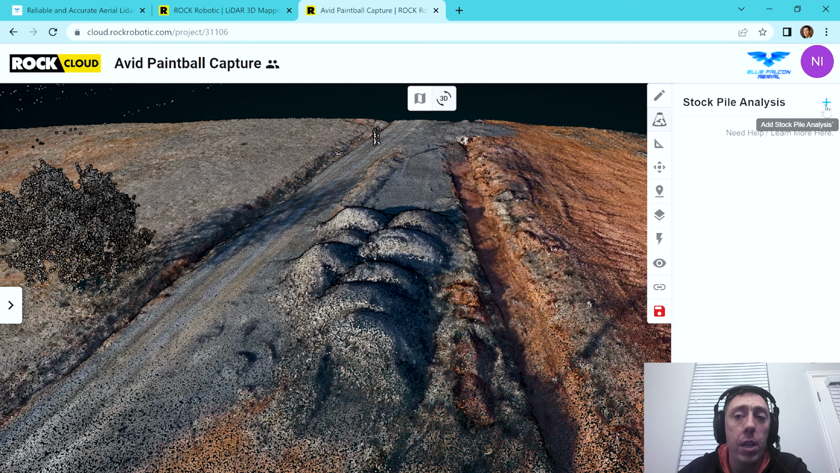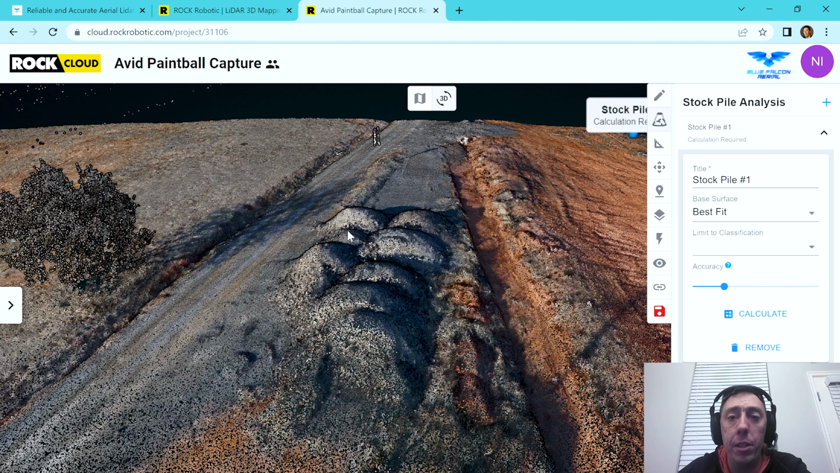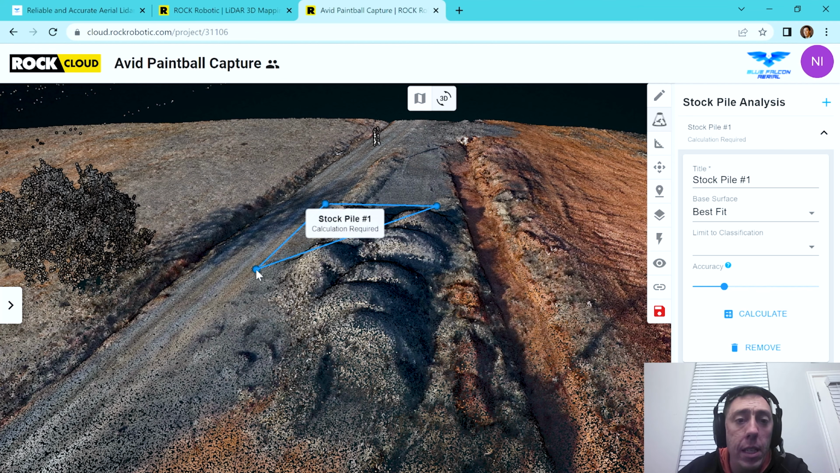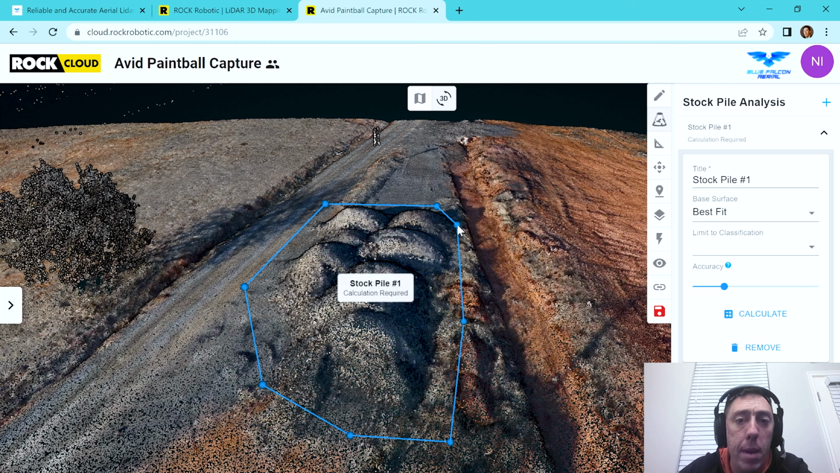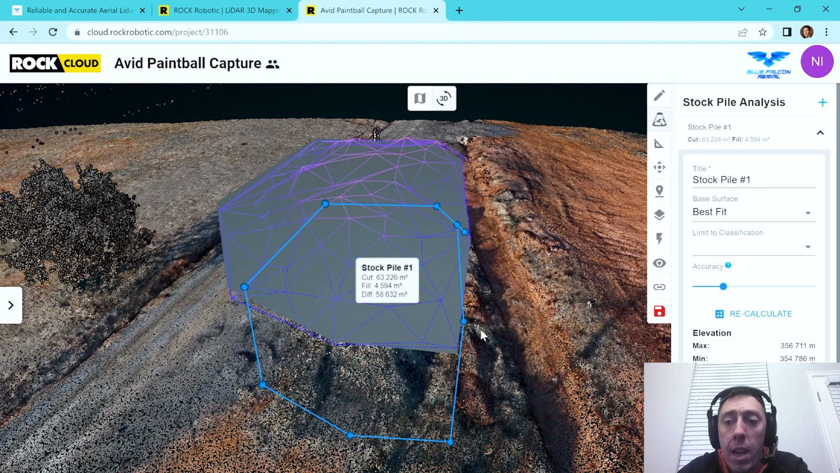All you're going to do, click Add Stockpile Analysis, and you are simply going to trace around the area you want to calculate. Now, the more lines you put in there, the more detail you're going to get. However, for this, we're going to get a general estimation. Click there, go here, click Calculate.